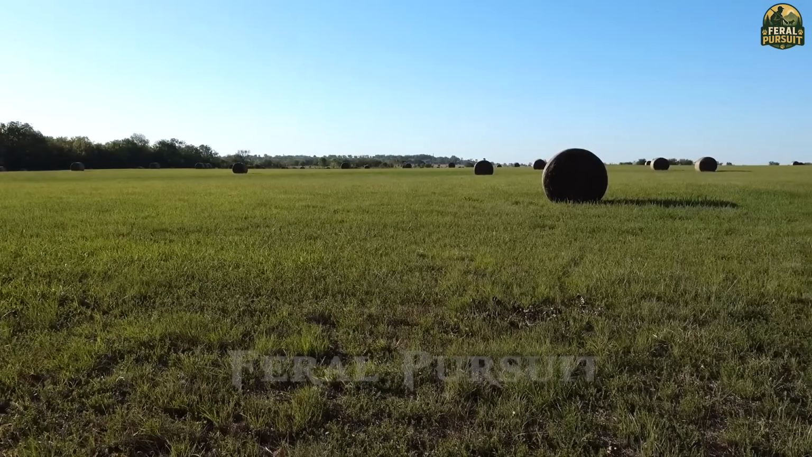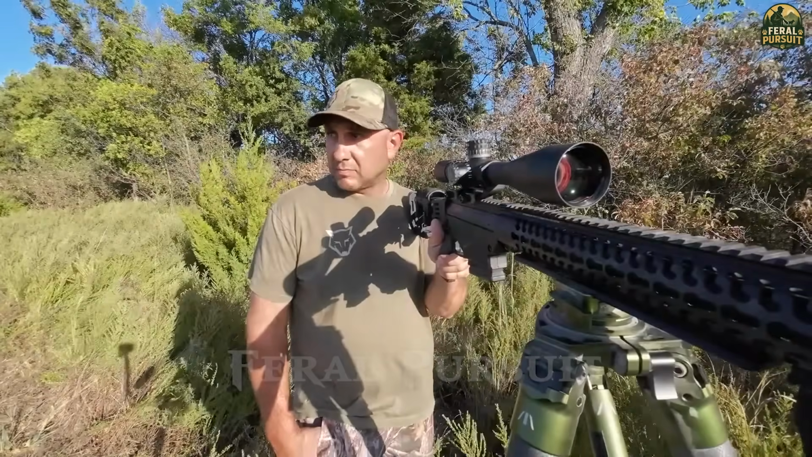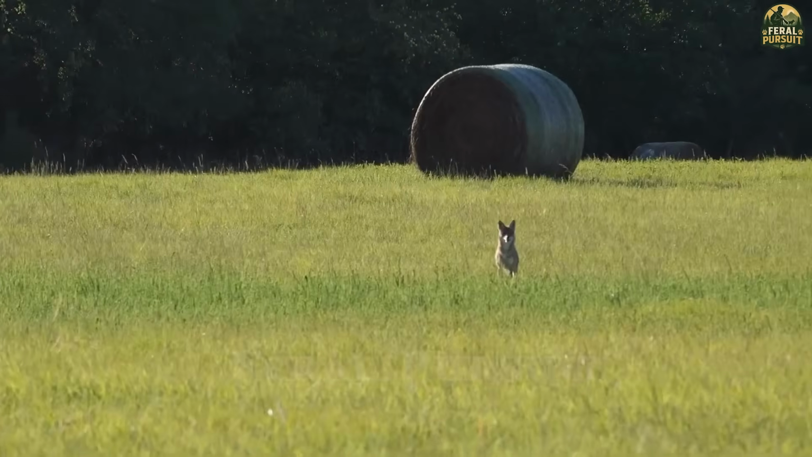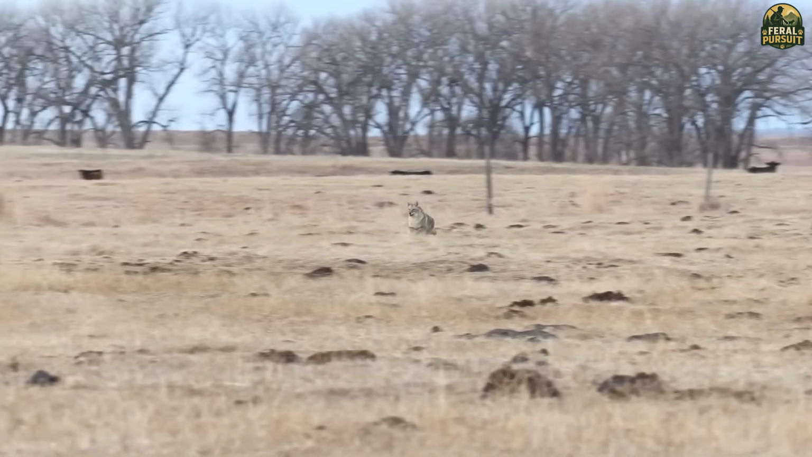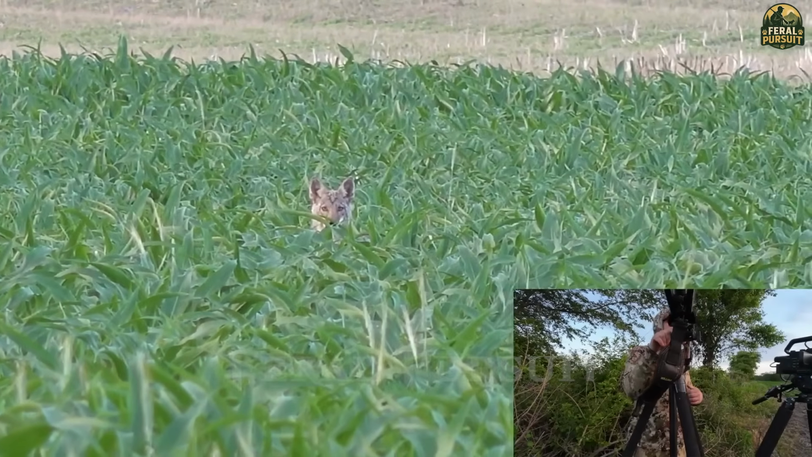The vast pasture near the cattle ranch was quiet, too quiet, until a lone coyote emerged from the brush, its eyes not on me but on the herd of calves grazing nearby. It moved with the precision of a seasoned predator, fearless, alert, and calculated. I knew immediately this was not the first time it had stalked cattle.